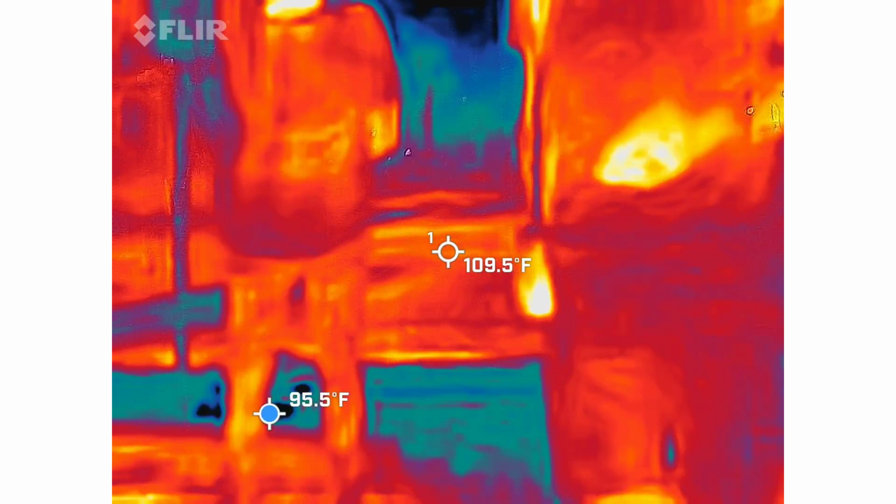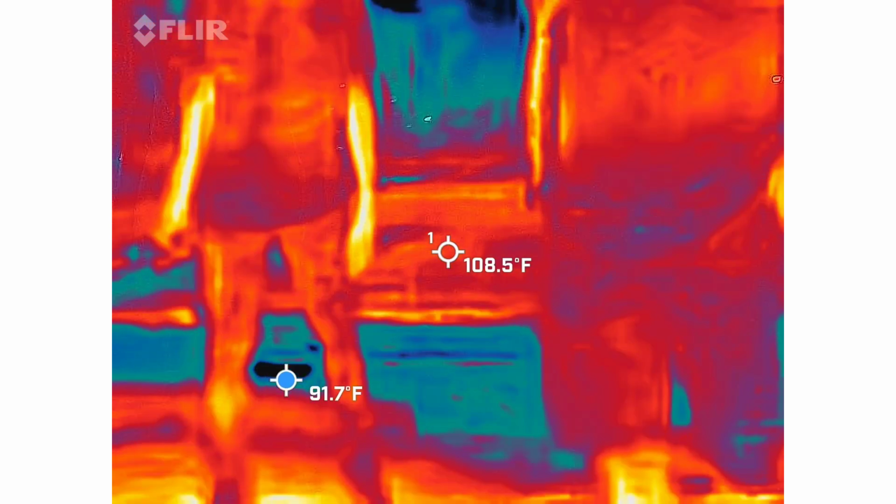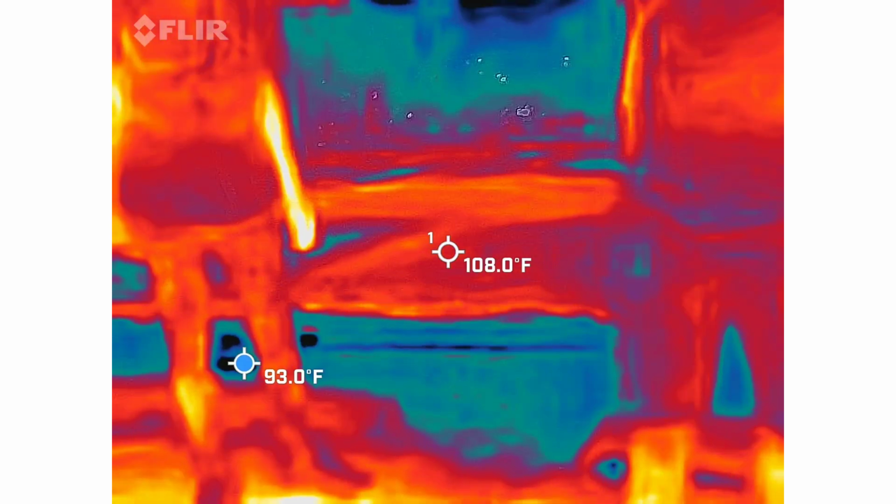So let's get into why we're here. This space used to be something. This used to be the Charles and Eliza Pinckney Mansion.